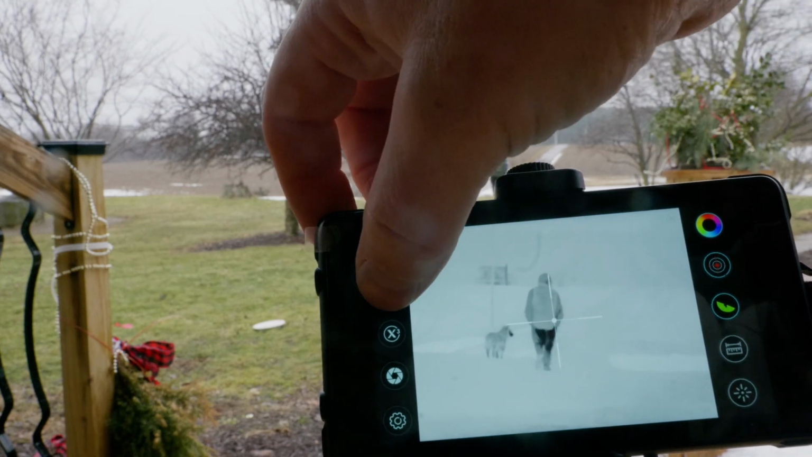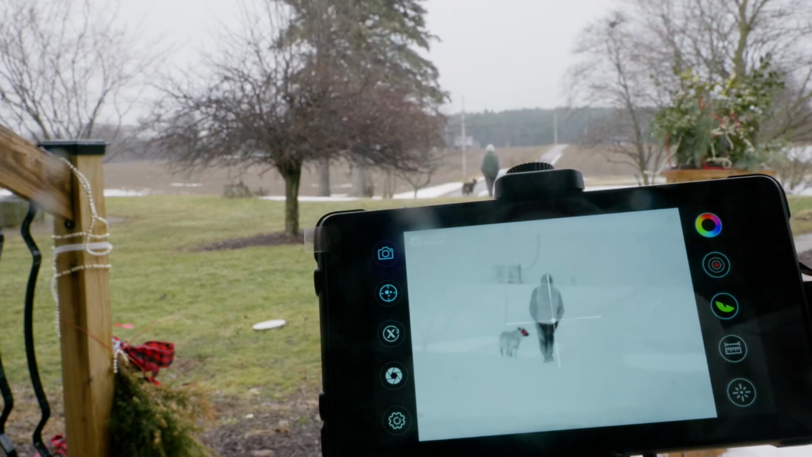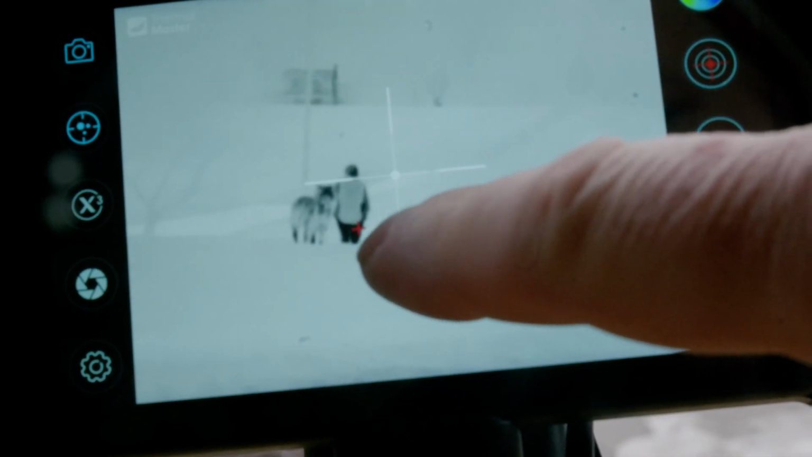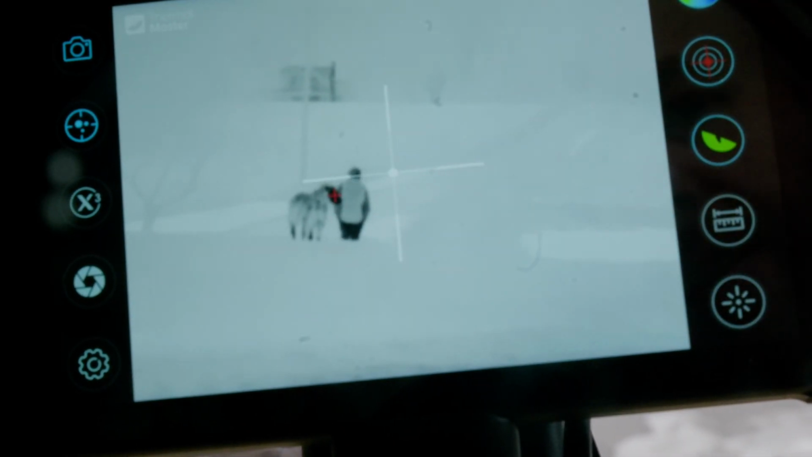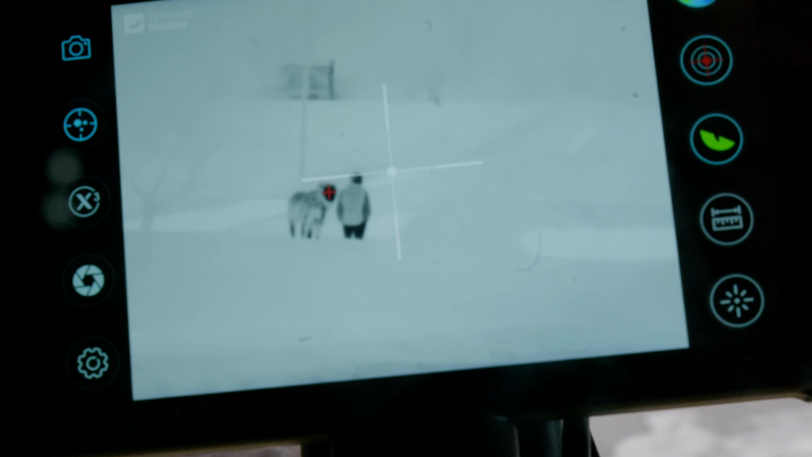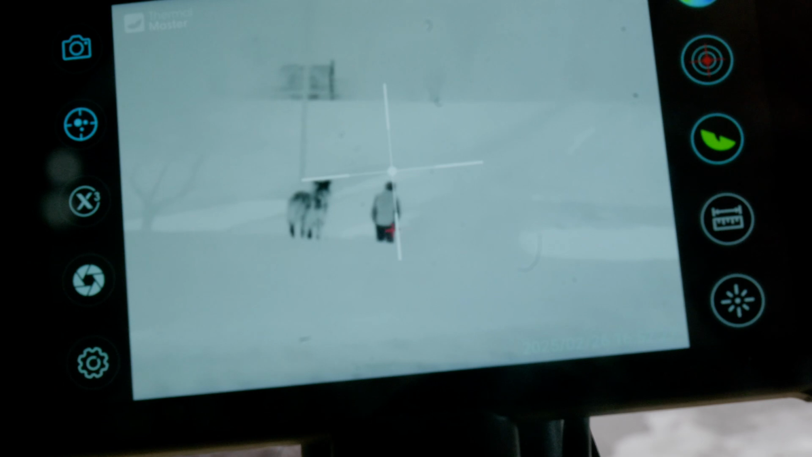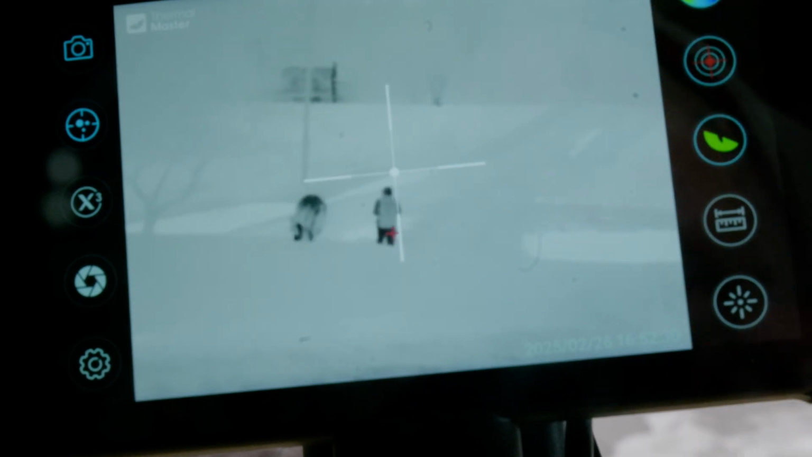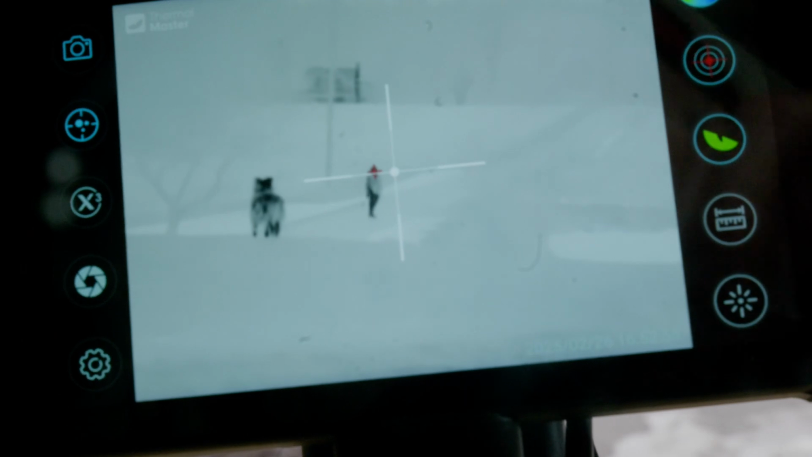So right here, this next button, I'm going to go to this first button real quick. If you look at the screen, you can see there's a little red crosshair there, and what that is, it's tracking the hottest area in the camera's view. So right there, I guess my son's butt is the hottest area in the camera. Whatever. Well, let's go up to the top here.